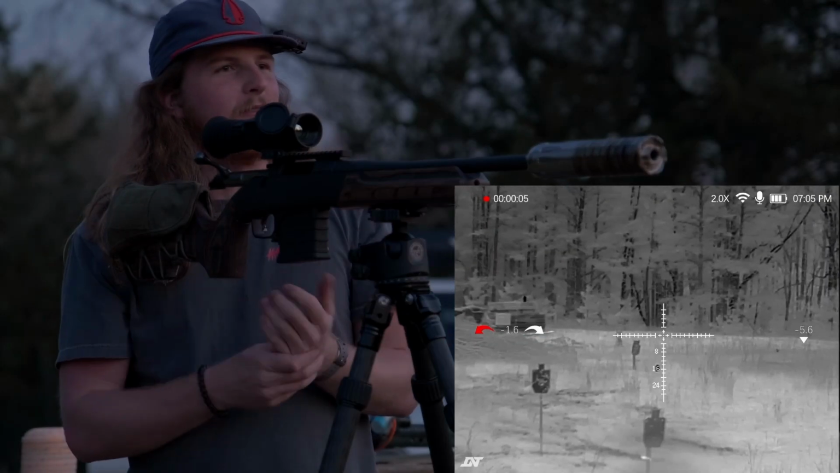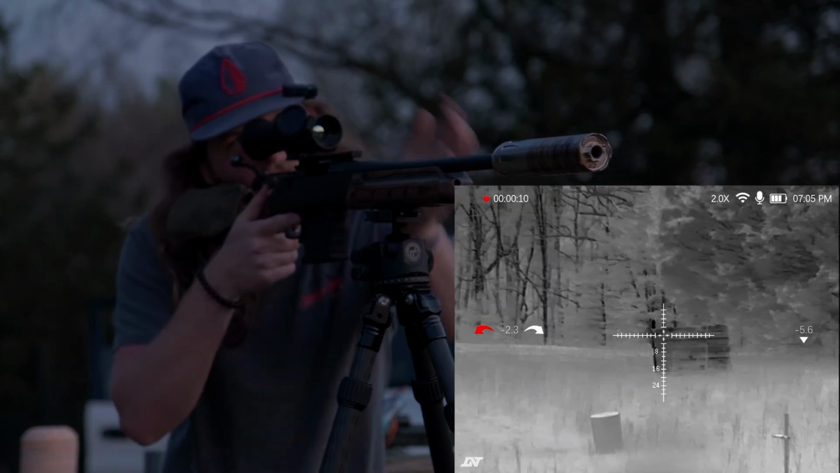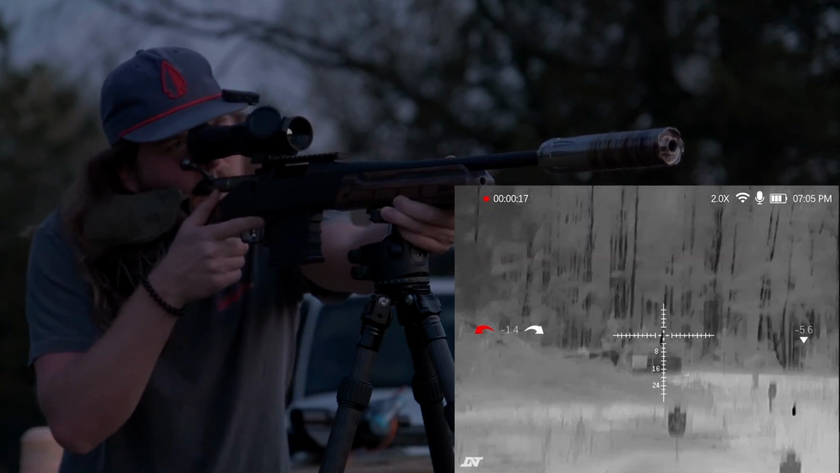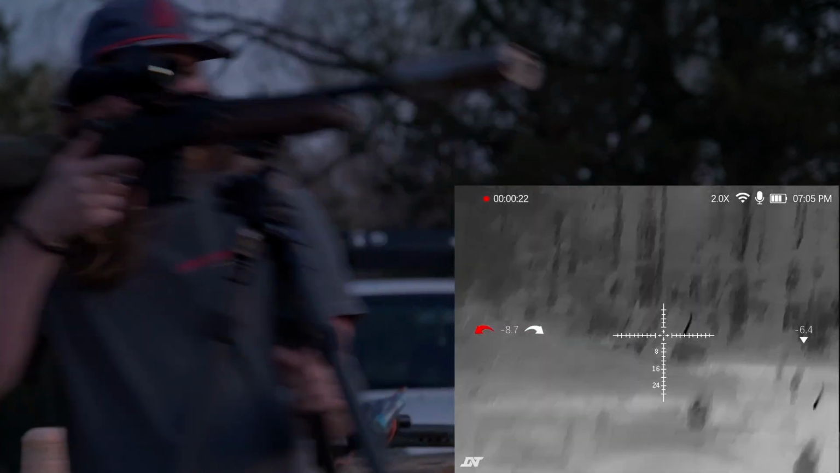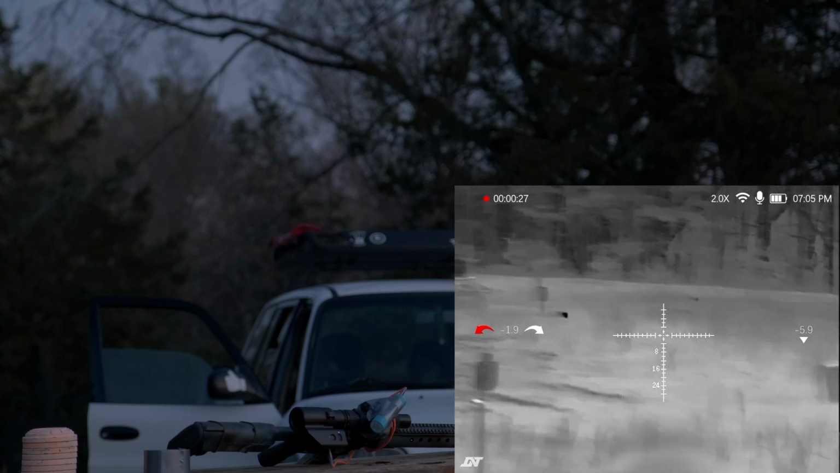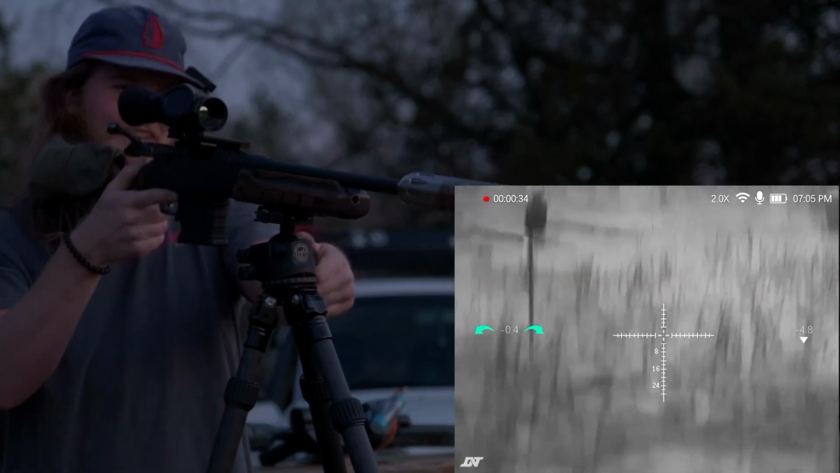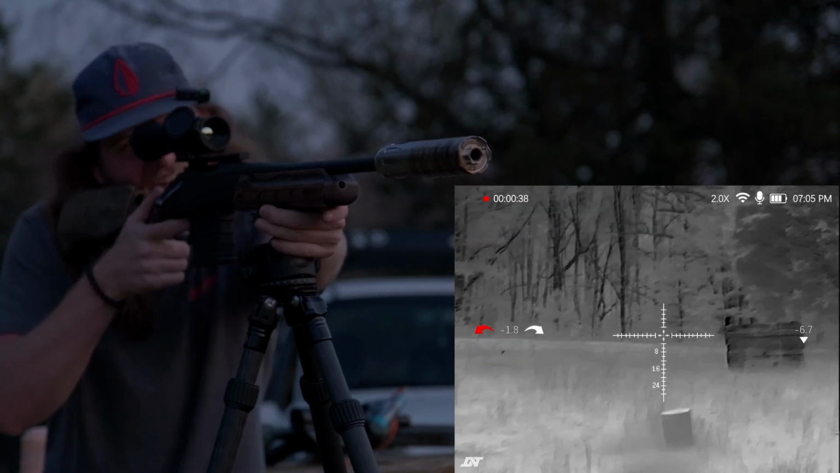Check this out. So for you people that have thermal, really cool option. You can see how bright these things are glowing. So we've got one there, we've got one there, one right out there, and then I can't see the other one from this angle. But if we move, there it is. Benefit of thermal, man. There it is. Yeah, these puppies can't hide, boy. Look at that. I love thermal, guys. I think I'm addicted to it now.